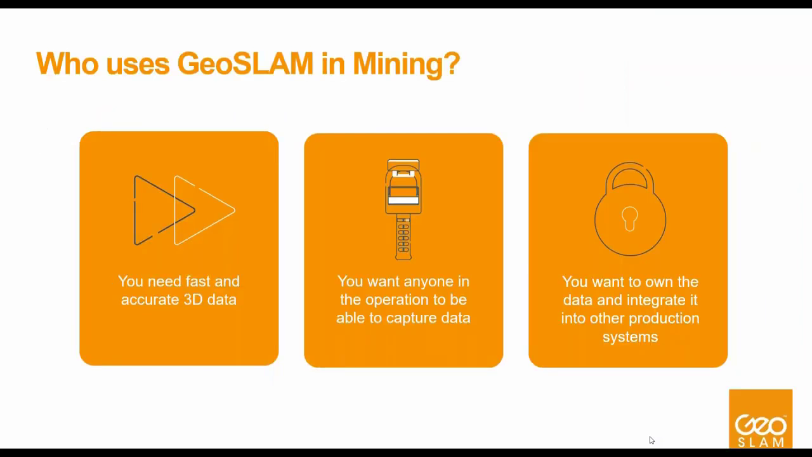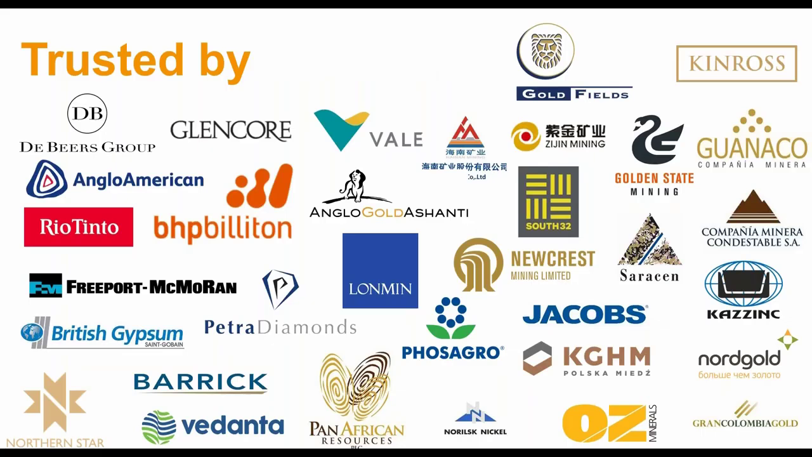So let's look at GeoSLAM mining a little bit more closely. So who uses GeoSLAM mining? If you want fast, accurate data capture technology that can be used by anyone on the mine, and then be able to use your own data and analysis in further downstream processes as part of your automation strategy, for instance, then GeoSLAM mining is definitely for you. So these are our mining clients, and they've trusted GeoSLAM technology in their operations, and they use our technology in various instances, including volumetric calculations.